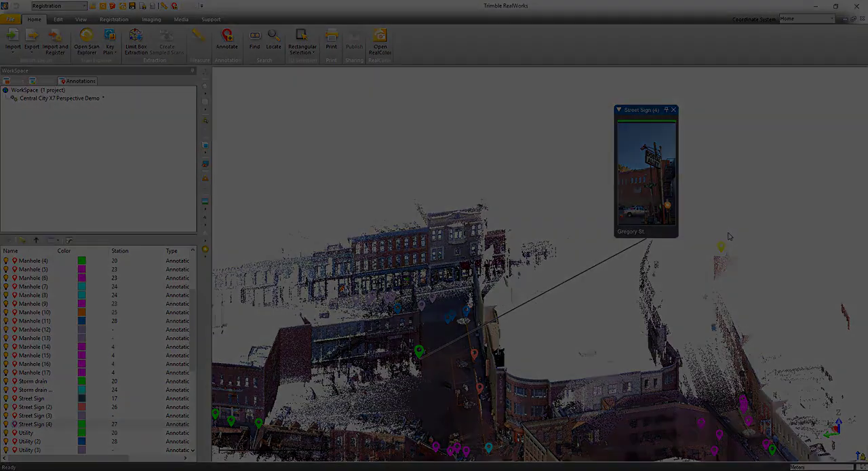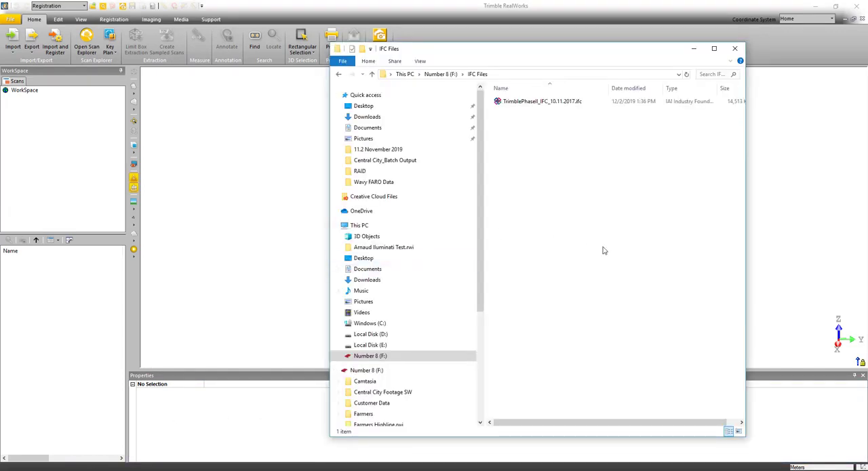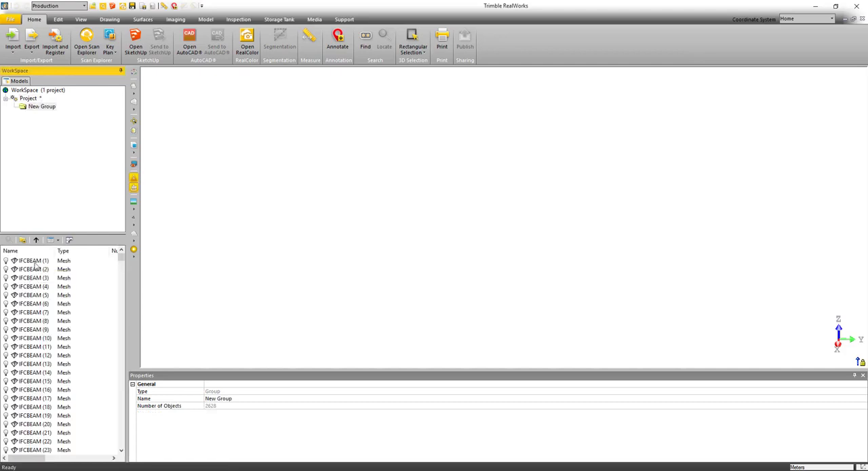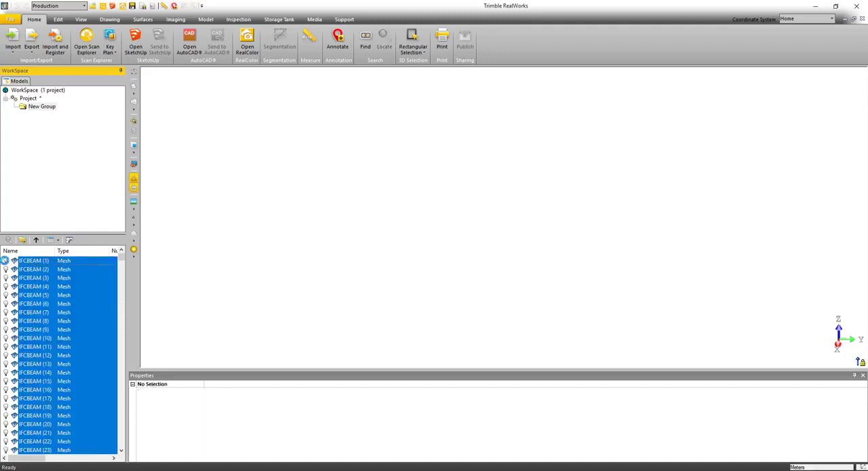Alright, this next feature has been requested quite a bit, and that's the ability to import an IFC model. So I've got one right here. I'm just going to drag and drop it onto the desktop. It's going to import fairly quickly. And then I'm just going to open this folder. You can see that it's imported all of the objects and converted them into a mesh object. So I'm just going to select all of them and display them.